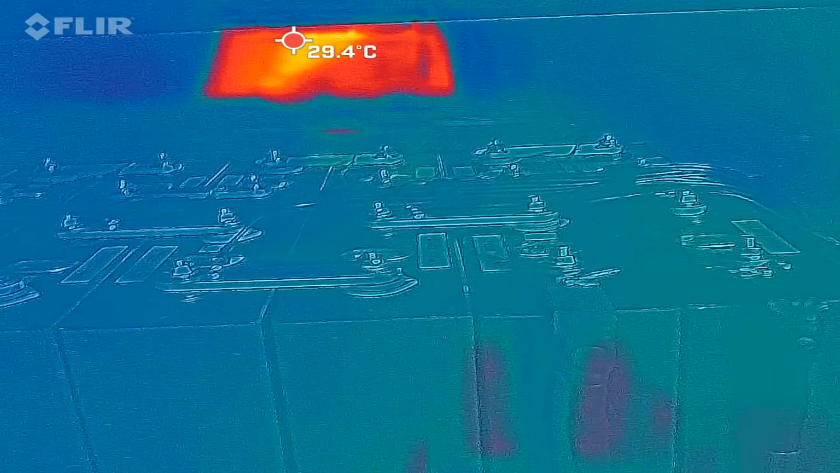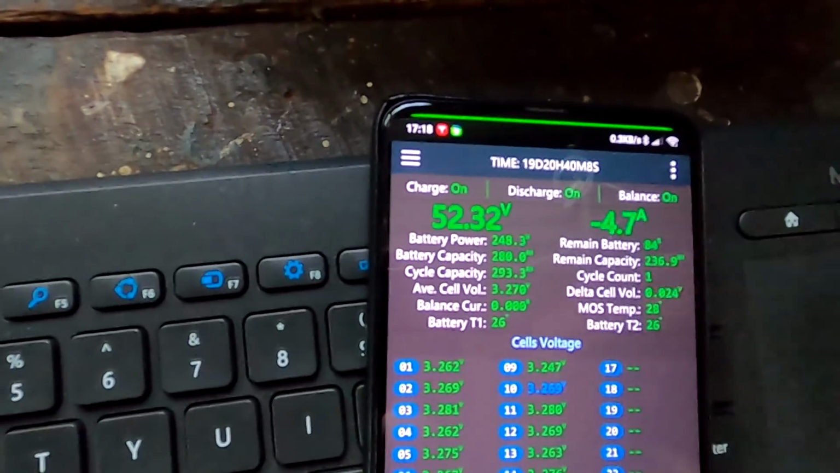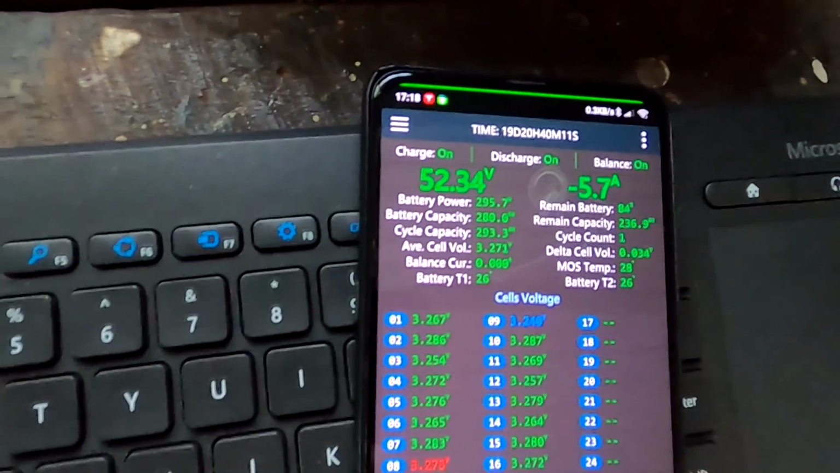You may see the reflection now of me in the background on the aluminium sheet, and we can see reflections here as well on the bus bars. But apart from that, there's no heat, nothing. Yeah, the 2 cables going down, that's the BMS. This is all cool, right? Very cool! Okay, so minus 4.5, minus 5 amps are coming from this battery now.